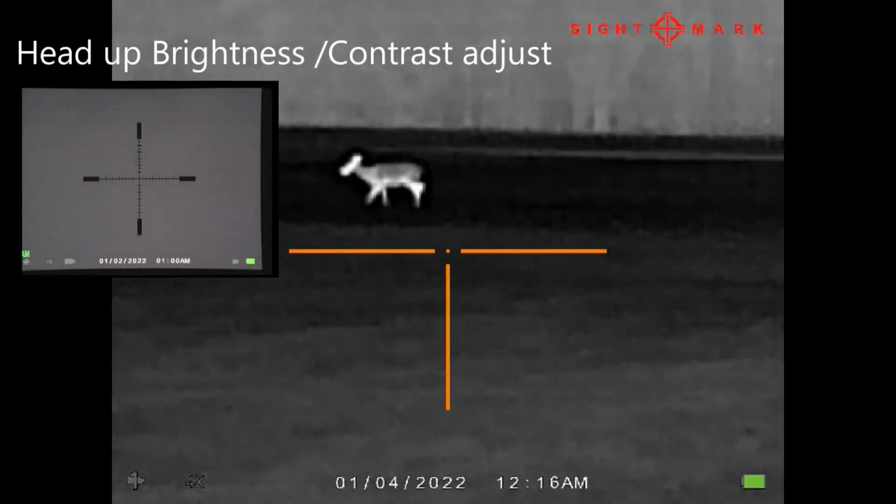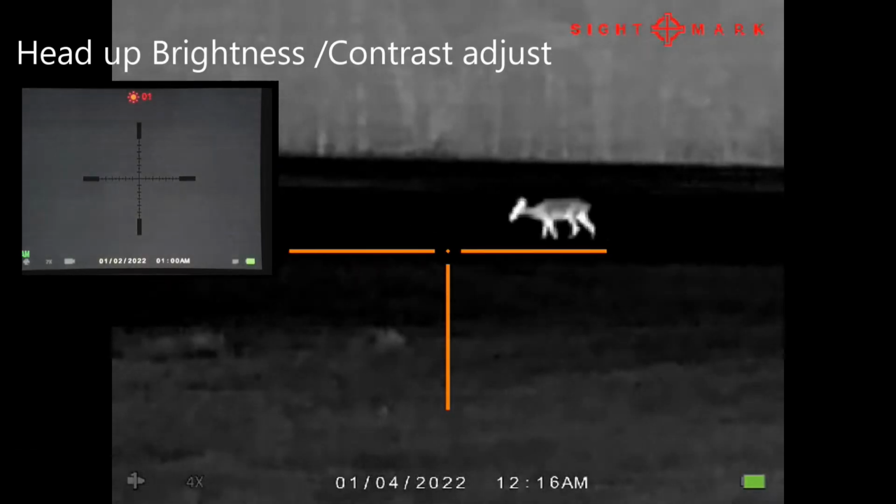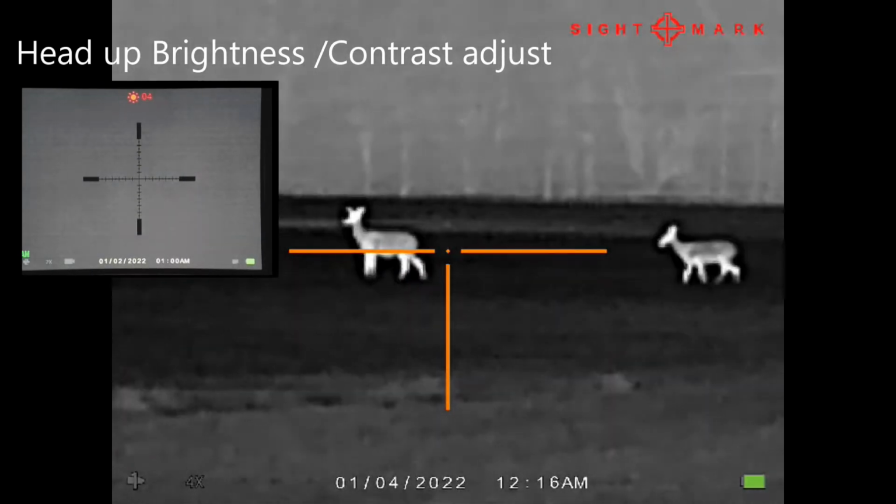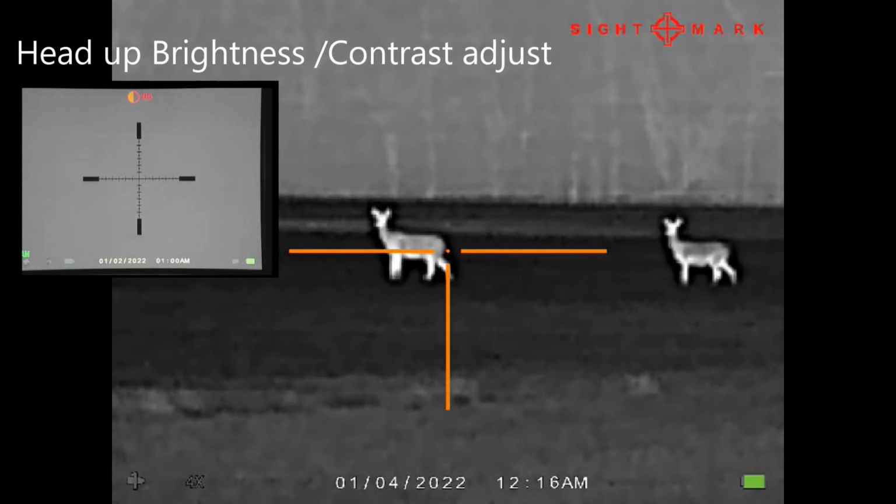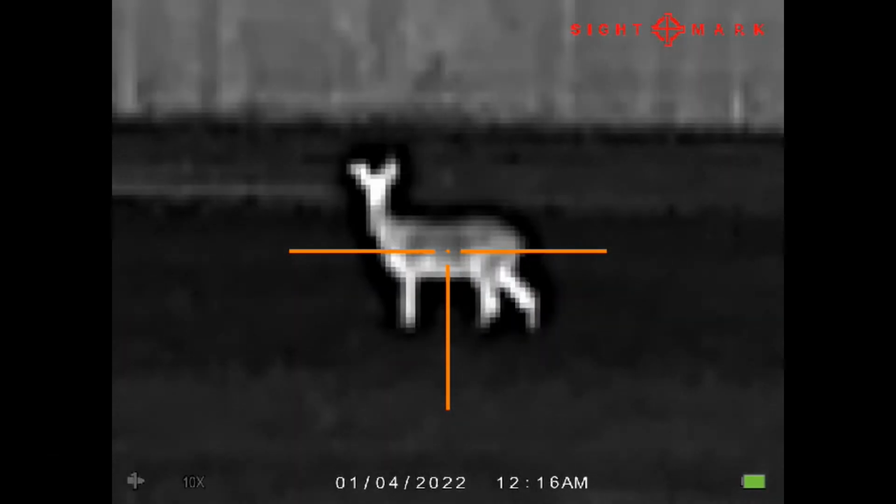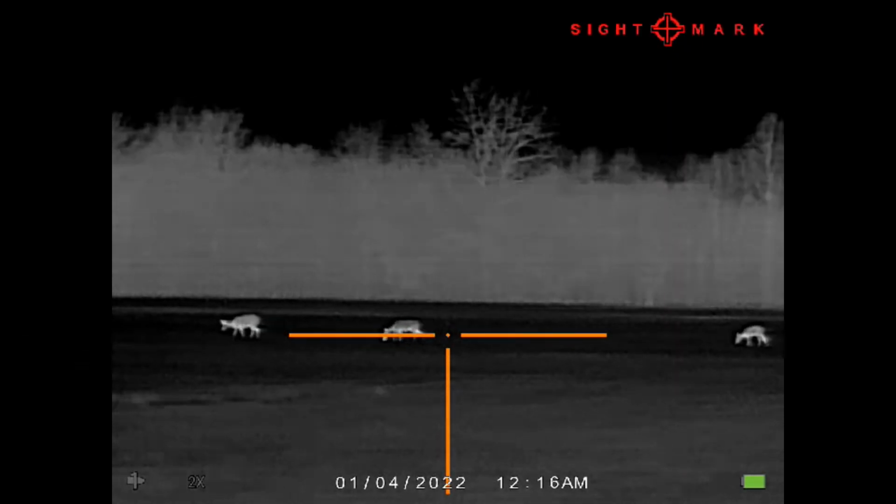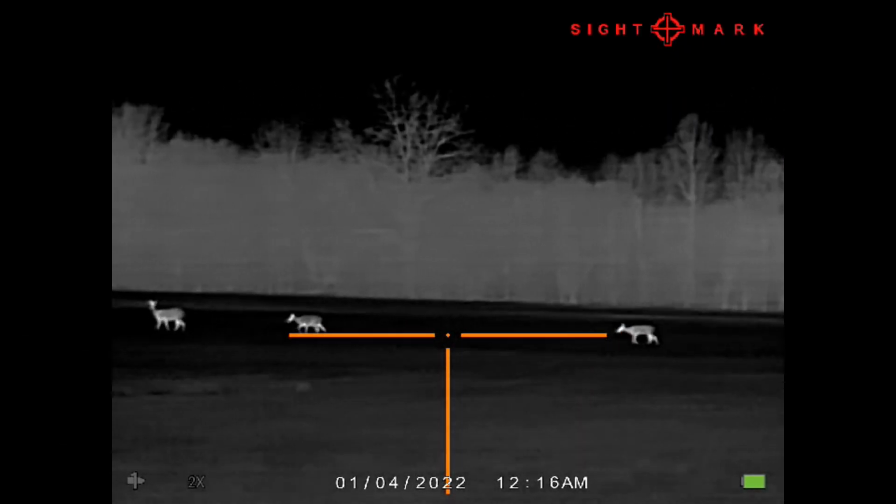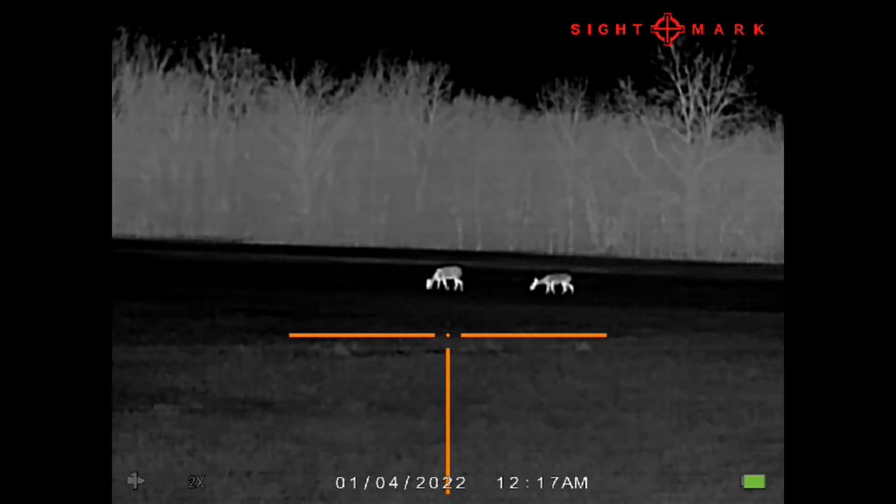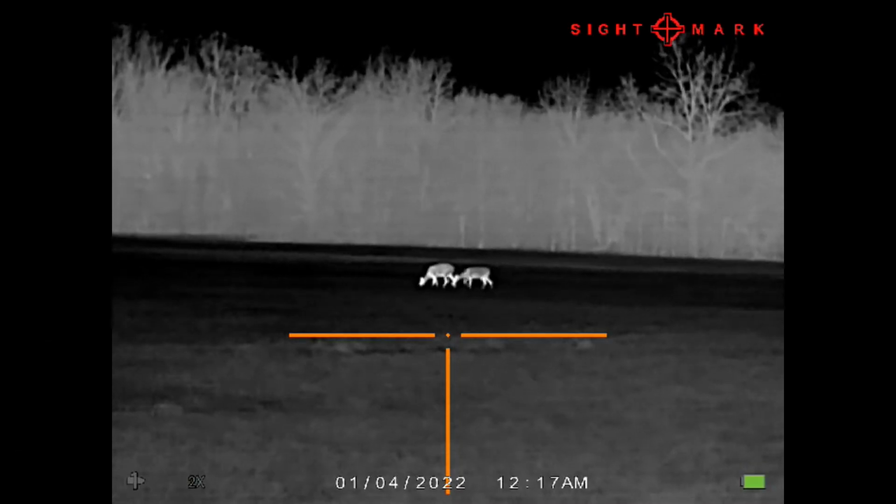Okay, so as you can see, I'm showing you some footage through the device. Right there, the unit just automatically calibrated. This does have automatic calibration on it. As you can see, you get a nice darkened outline when you're in that white hot mode. In the black hot, you'll get kind of a white edge out there. It helps maintain the image size of the things you're looking at. It's a really nice little unit.